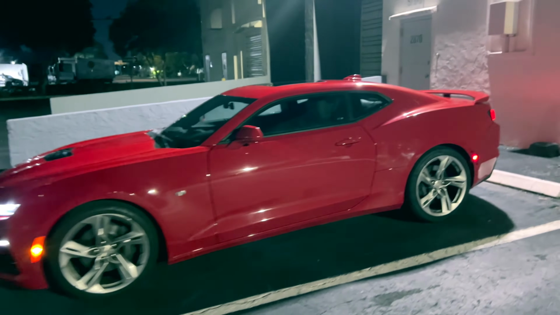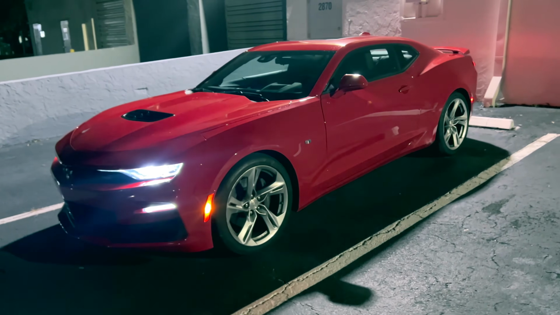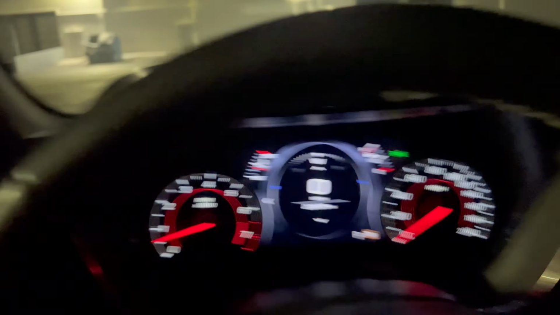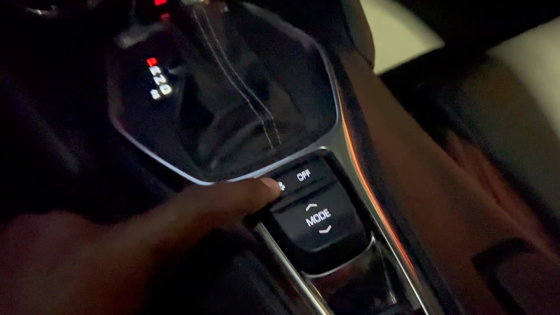This is a beautiful looking car, guys. Beautiful looking car. Yes, I know I have the keys with me. That's why she's screaming. But yeah, let's take her for a drive. So inside the Camaro SS, we're gonna close the sunroof. And what's the traction control button in this car? I'm trying to find the traction control button in this car. Oh, here it is. So we're gonna press and hold that.